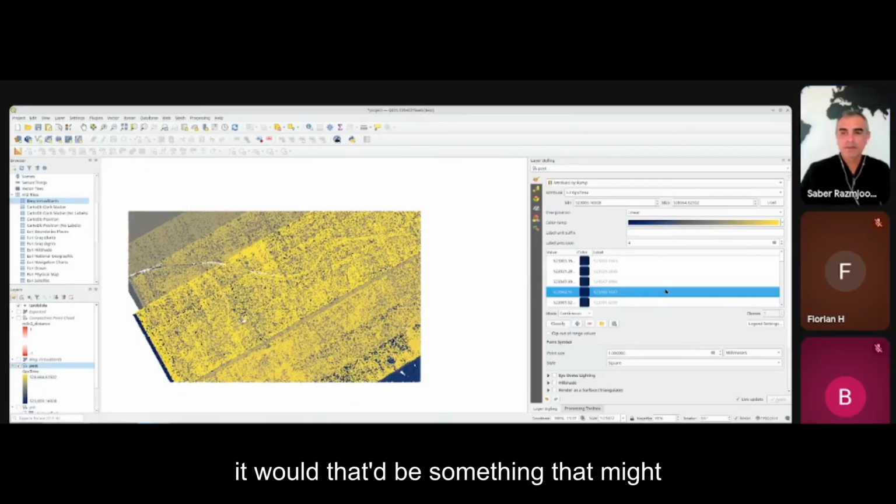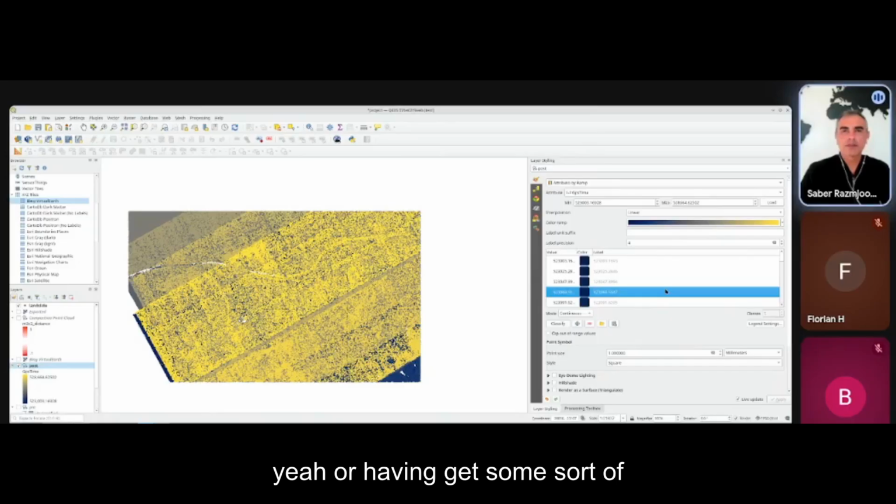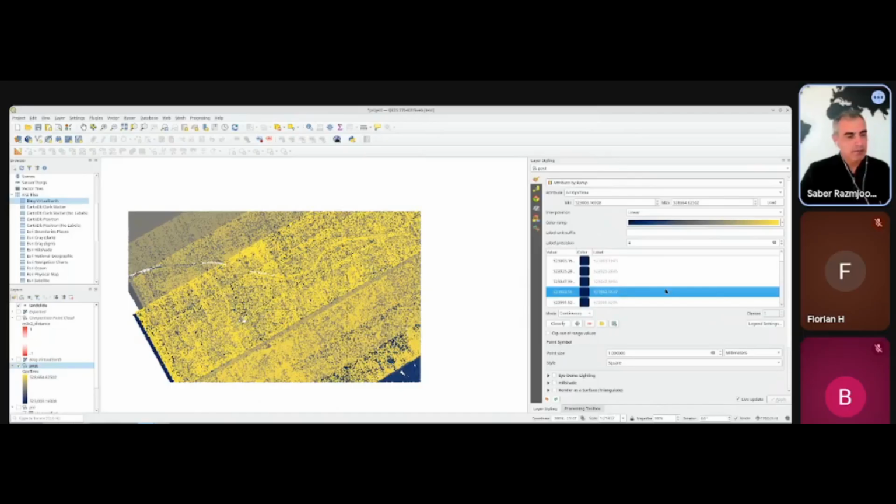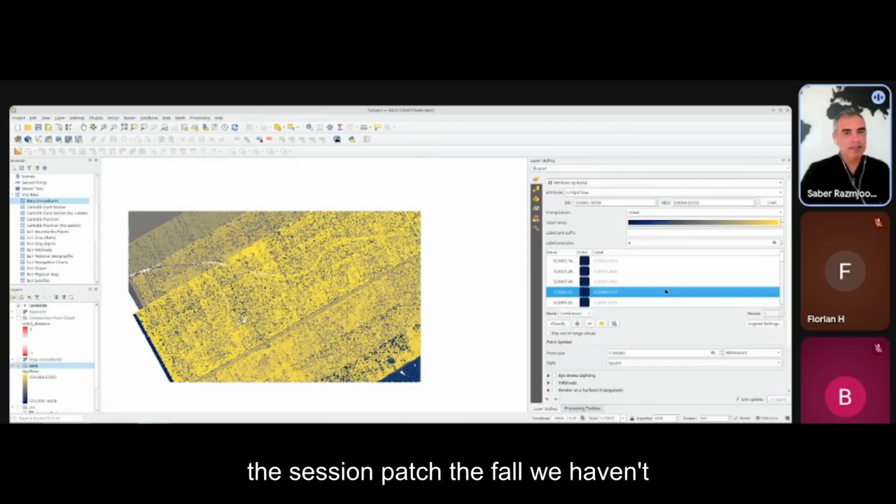Would that be something that might be better addressed as a VPC of straight LAZ files, and then output as a COPC as the final product? Yeah, or having it some sort of memory layer, and then keep changing those points, and then at the very end, when user presses saves or ends the session, patch the file.